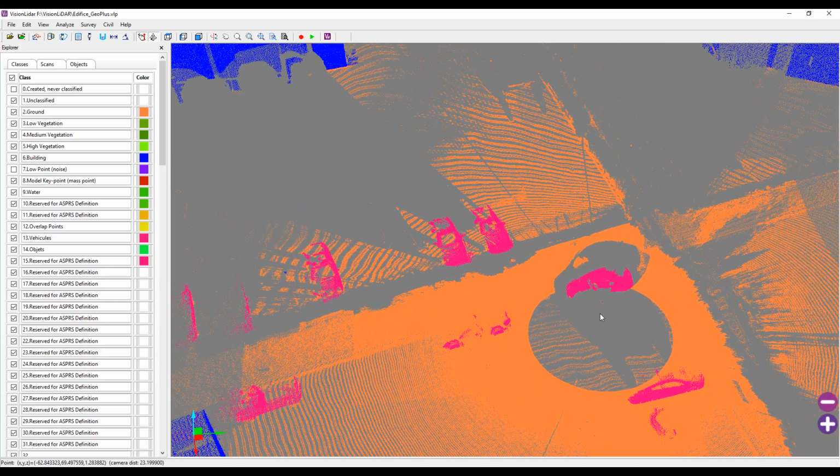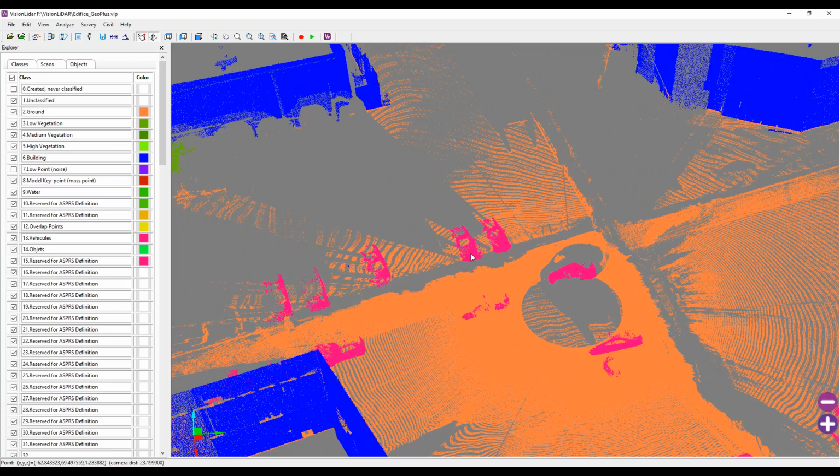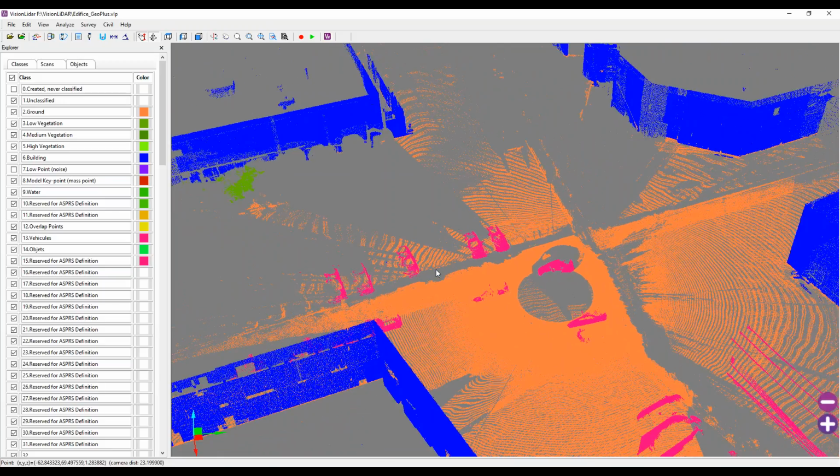However, that's still in the works, but eventually that would be something really interesting, where the users don't actually have to classify the features themselves. They'll be classified semi-automatically.